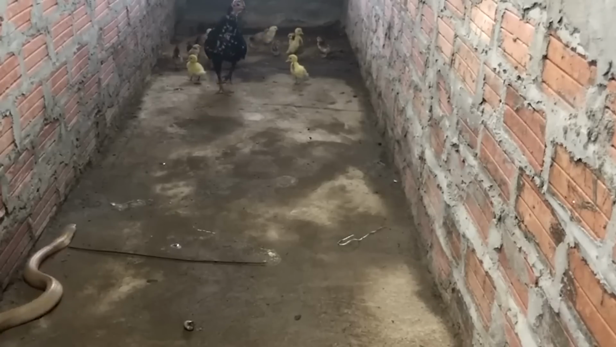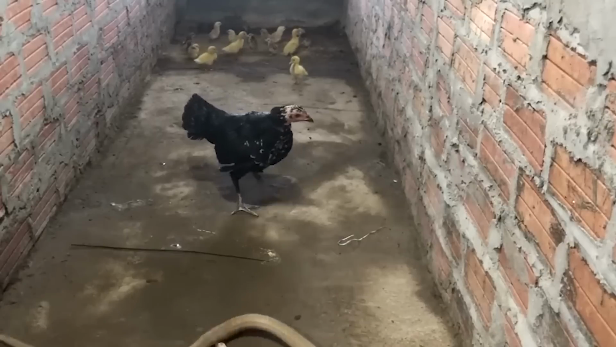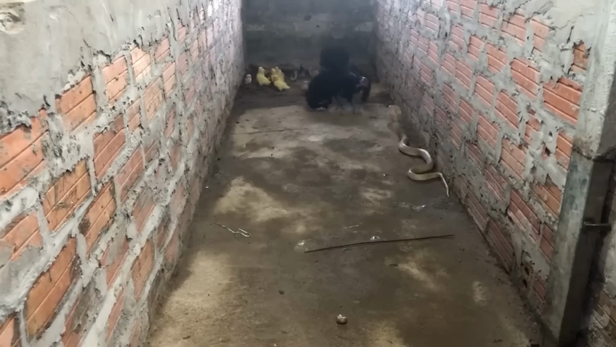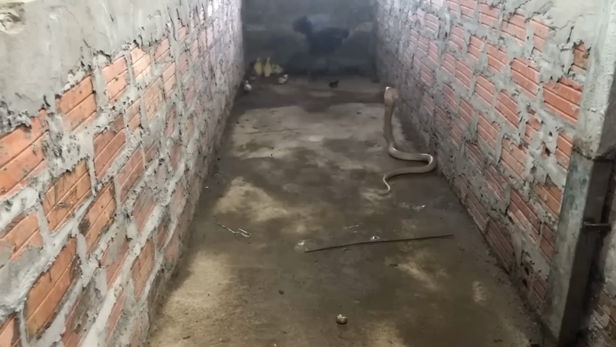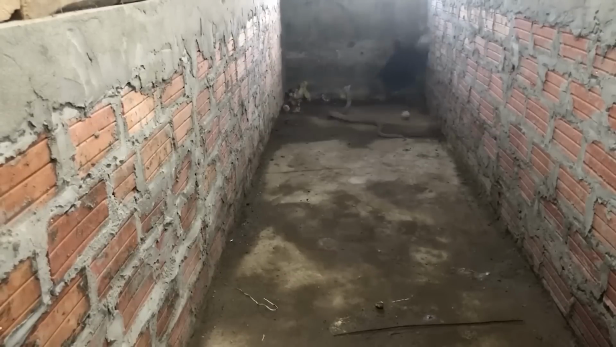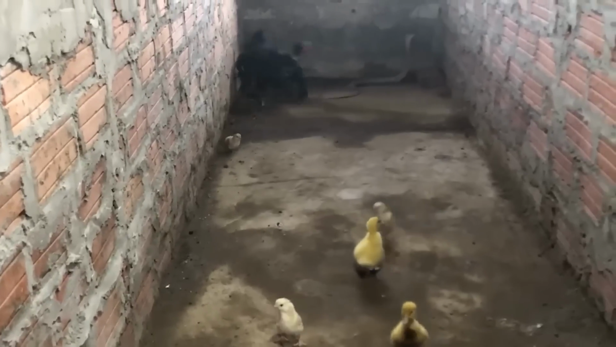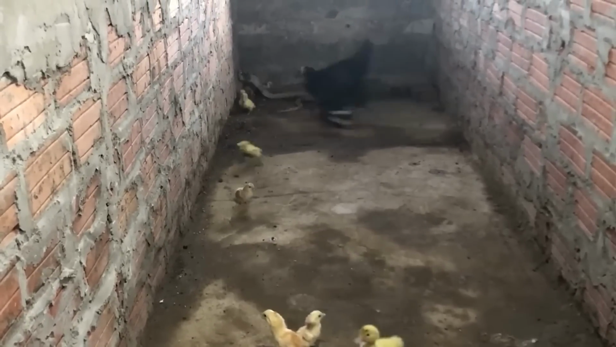The brave mother chicken. A mother chicken boldly stood up to a menacing king cobra, fiercely protecting her babies from harm. With her wings spread wide and feathers ruffled, she fearlessly confronted the snake, refusing to back down. She aggressively chased the cobra away, squawking loudly and flapping her wings to create a barrier between her brood and the predator.